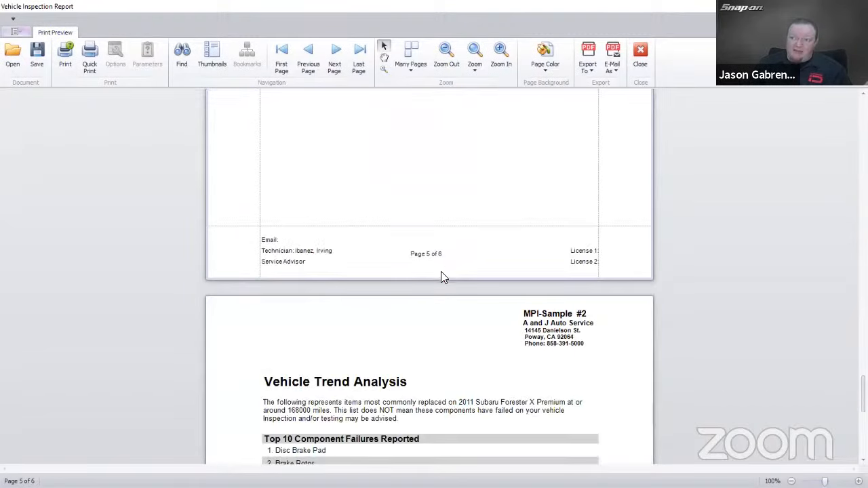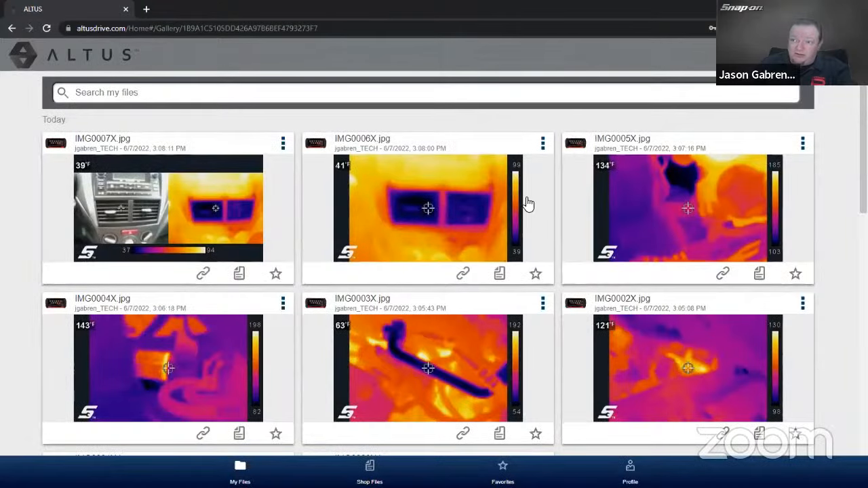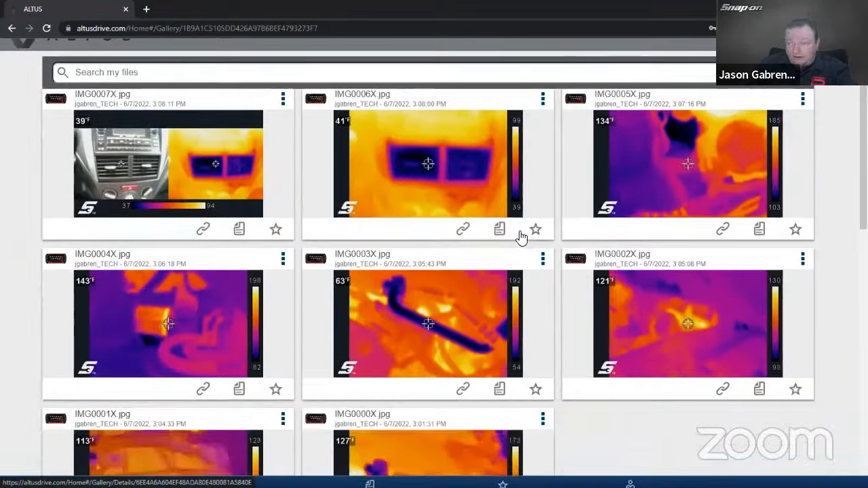So from the Snapon Cloud, I could go in here and I could text them, I could email them, or I can actually copy this link to a clipboard as well, and I can paste it into my repair order if I wanted to do that. So lots of use out of that.